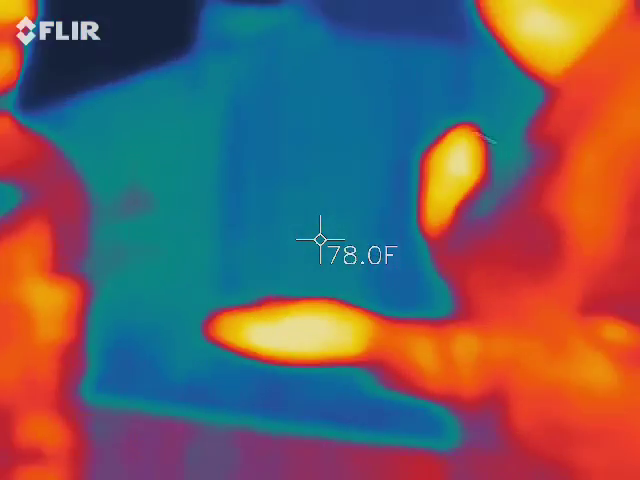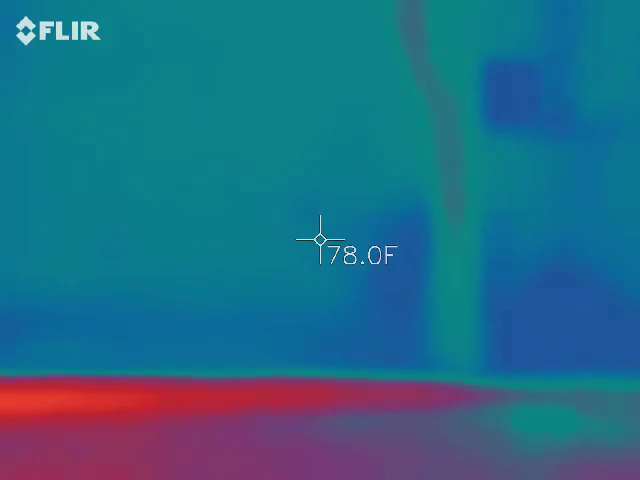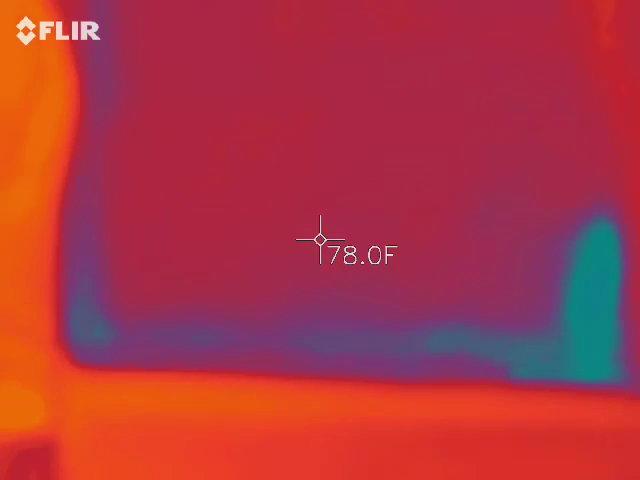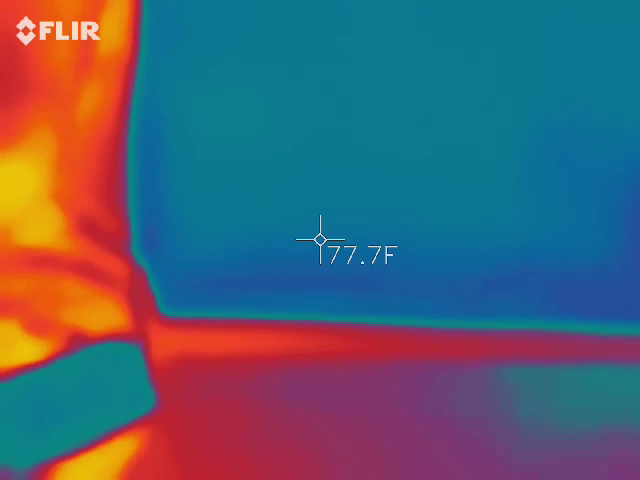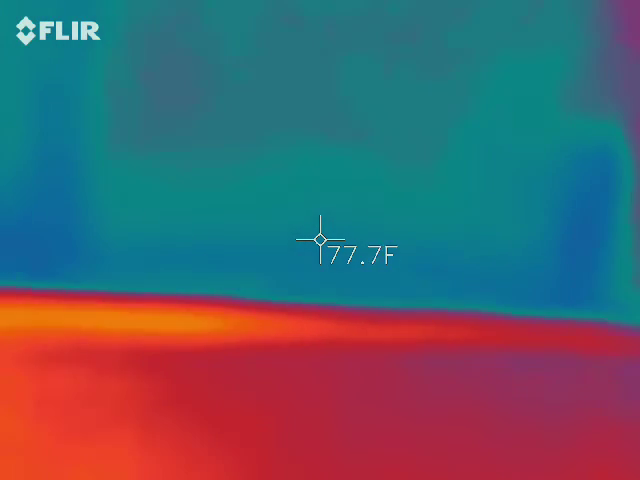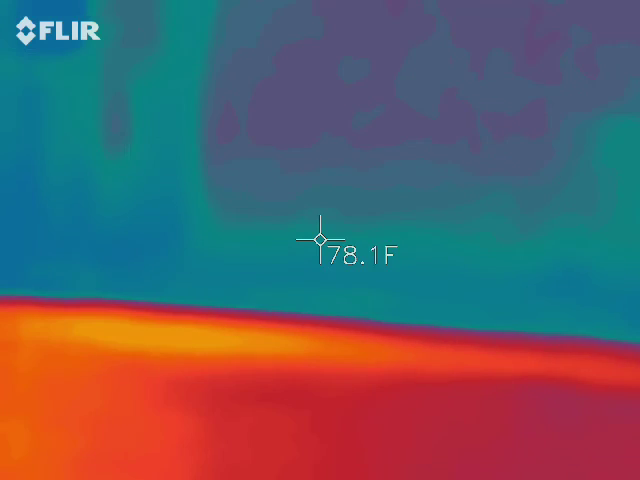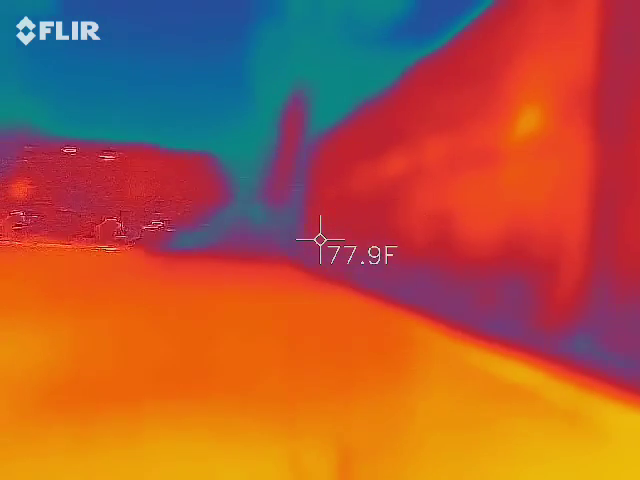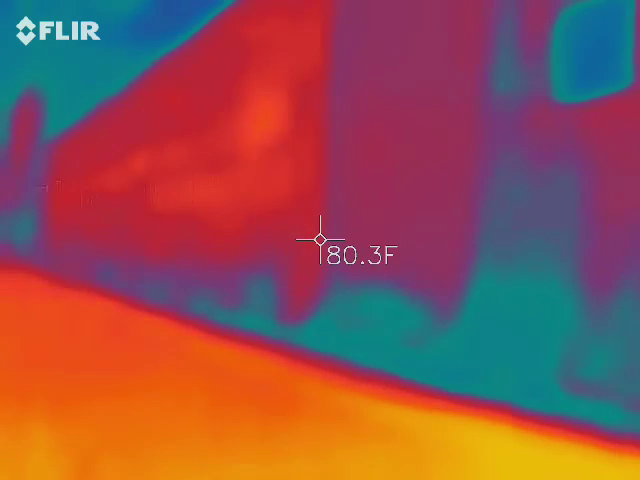Alright, we're trying to find you. We're by the red barn. Can you tell us what's inside the red barn? What's that one in there? I don't think he's in there. Rubber plant.